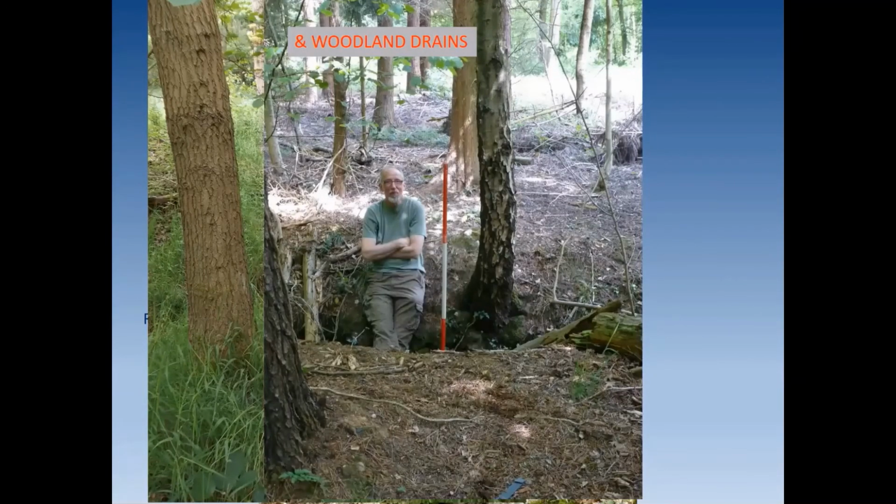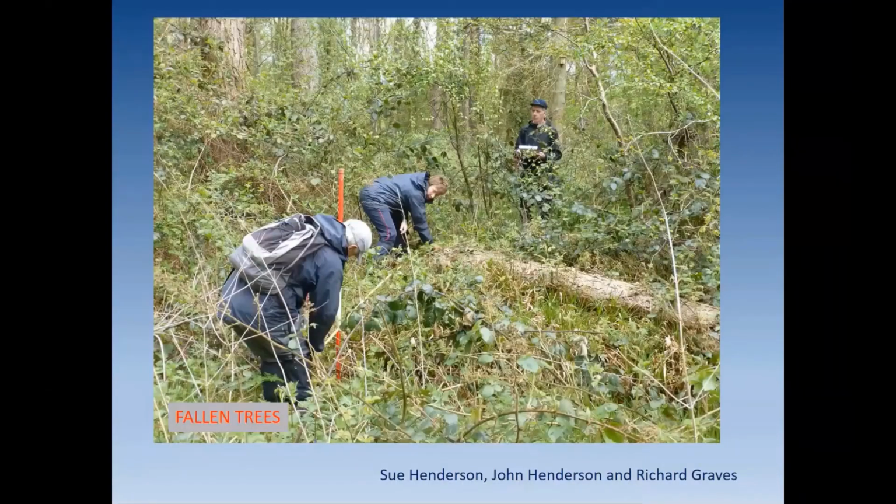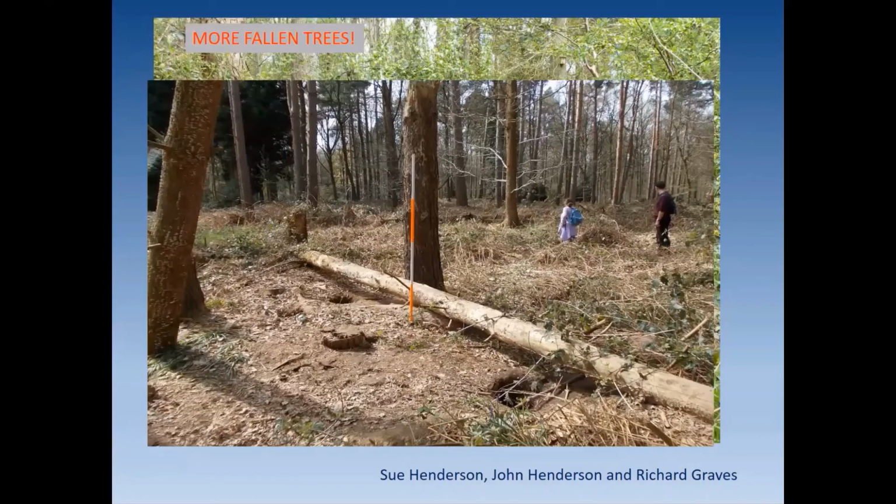Now these are just part of the woodland management. They're not really helping us understand the wood, but maybe when we put all the records together, some patterns might show. We also found fallen trees, again, as you might expect. So here's Sue and John Henderson and Richard Graves here. And we found other fallen trees in other areas that had given us anomalous signals as well.